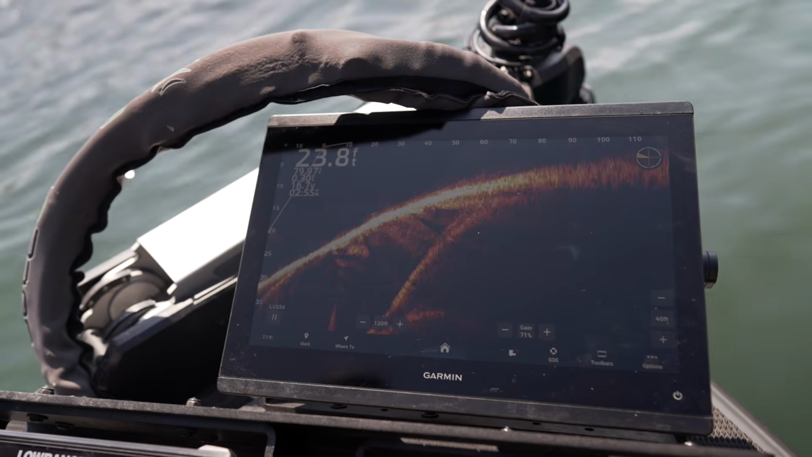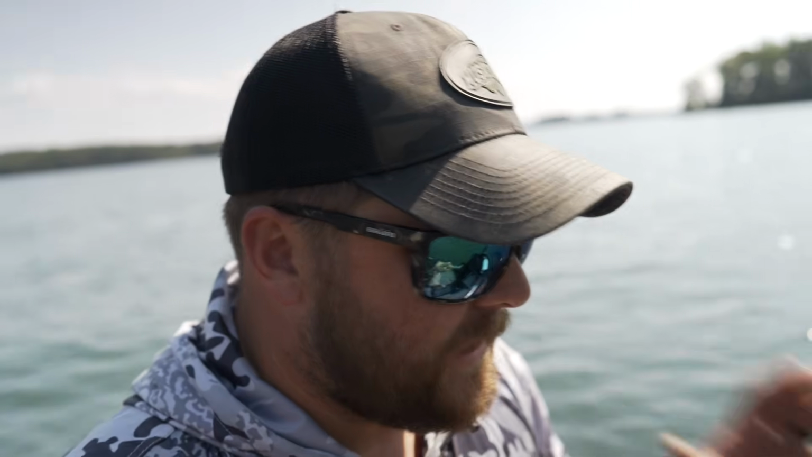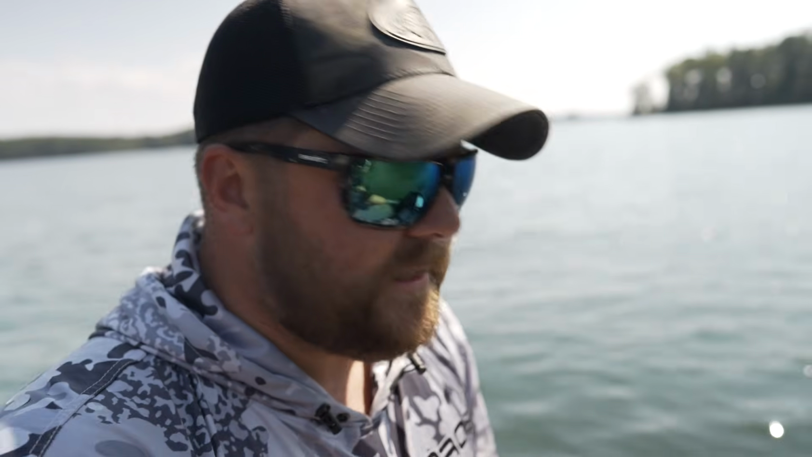So biggest thing when it comes to Garmin setup, it doesn't matter, give me out of the box settings on this thing, immediately start playing with your gain. That's probably the number one thing I see guys make mistakes on, is they're running too low a gain and you're just not gonna see anything. That's probably the biggest thing when a boat comes to us with poor picture quality. A lot of times just the gain setting is put too low.